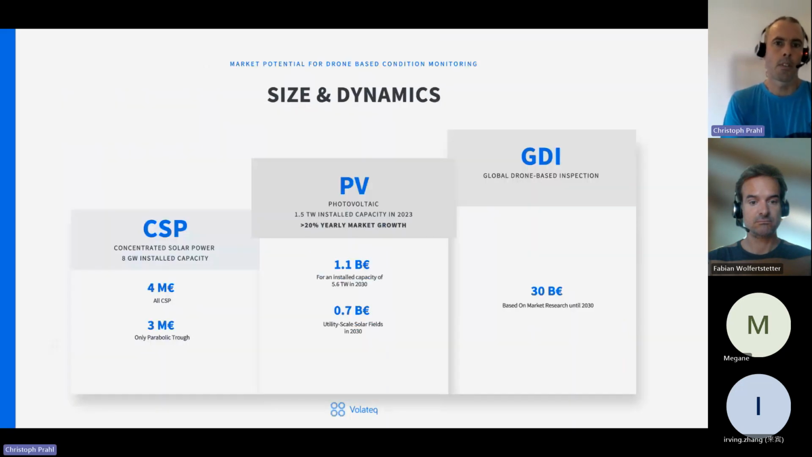What might be interesting for the audience is the size and dynamics of drone-based condition monitoring. So we are not talking about the electricity generation, but only about the market for drone-based inspections. For the CSP, it's rather small because it's only 8 gigawatt installed worldwide. For PV, we have currently 1.5 terawatt installed, and with the already mentioned 20% growth rate, we expect the market for drone-based condition monitoring to exceed 1 billion by 2030.